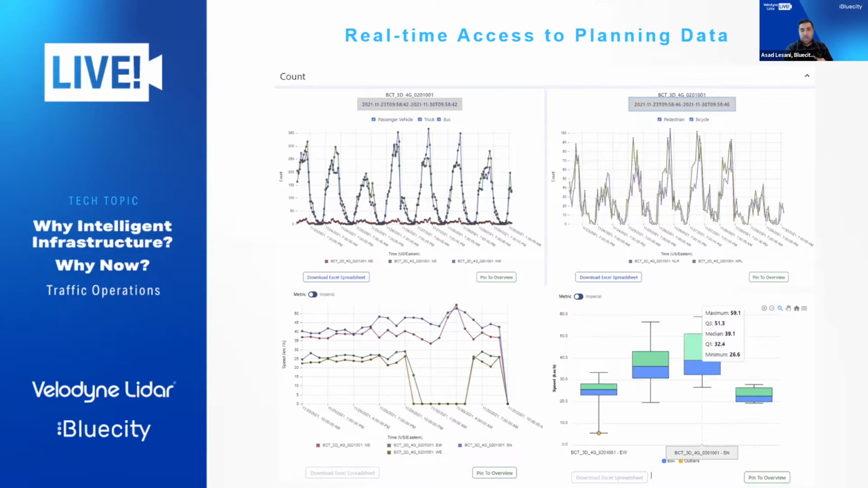So on top, you see the count data. As I mentioned, we classify road users. We know how many passenger vehicles, trucks, buses, and on the right side, you see how many pedestrians and cyclists. We count object turning movements. So for example, you know how many cars are going from north to east, north to south, north to west, and we do this for all 4 approaches.